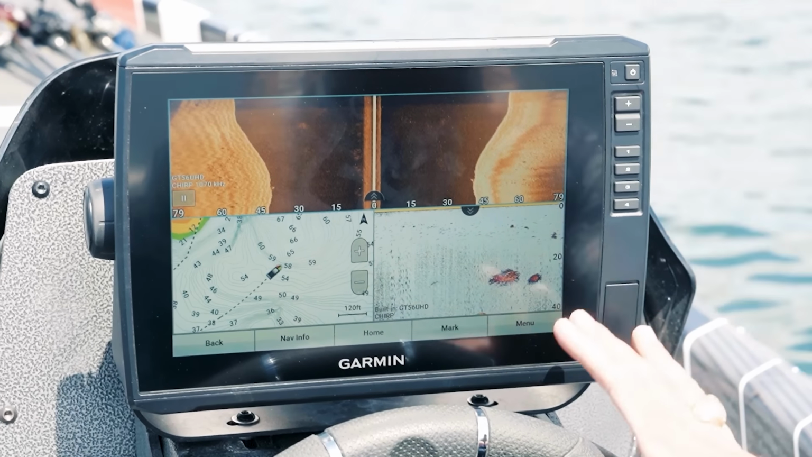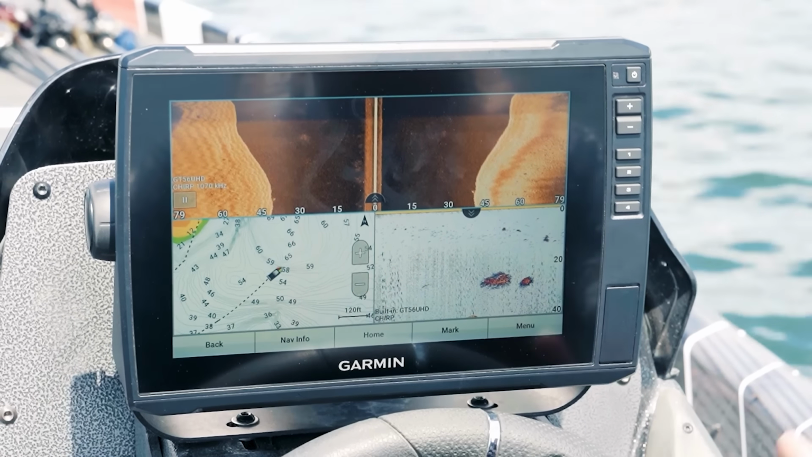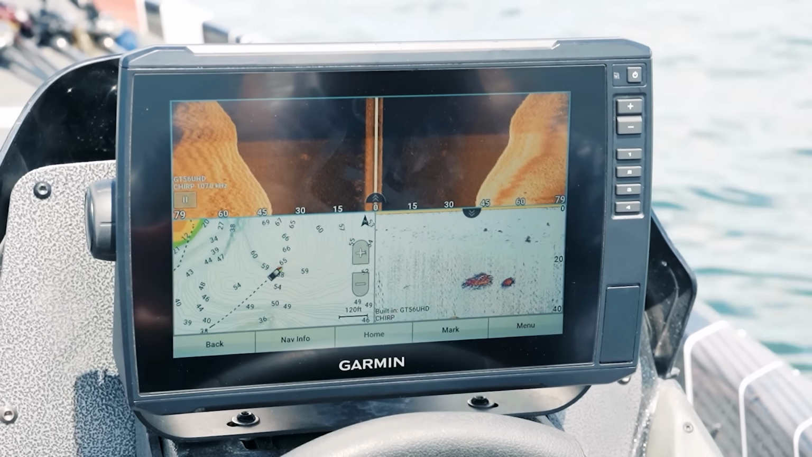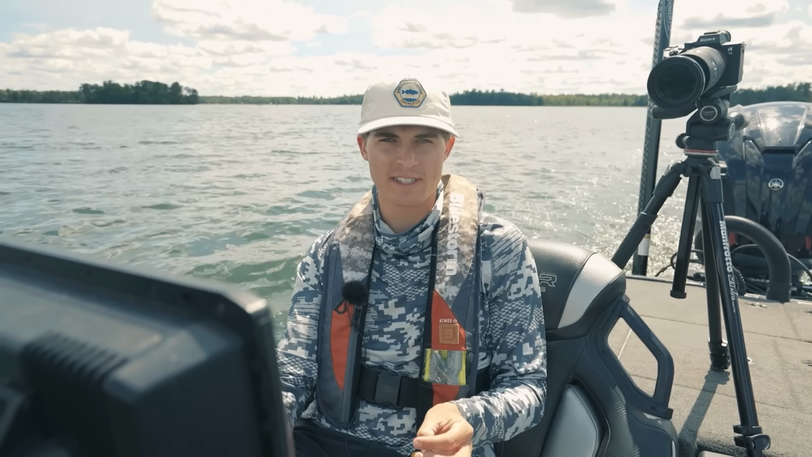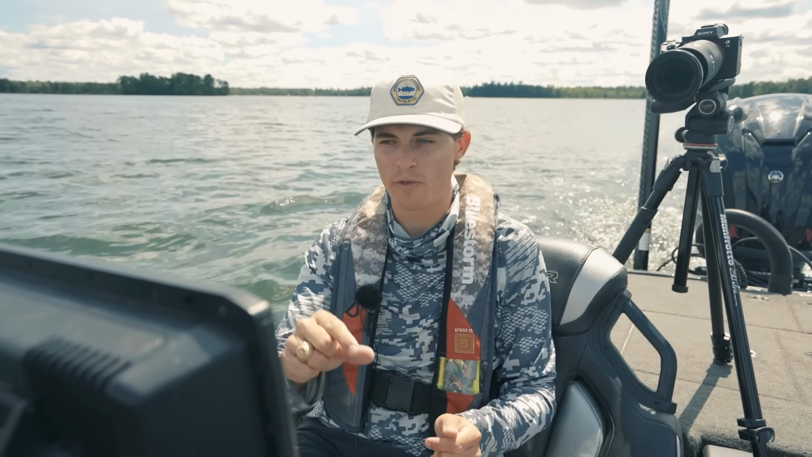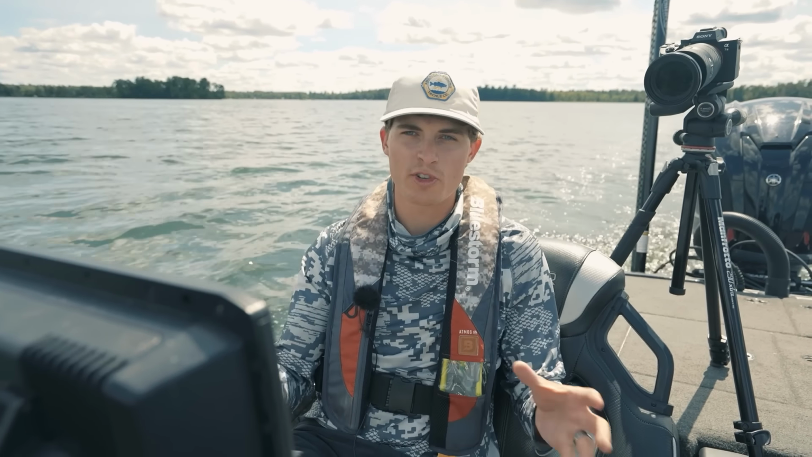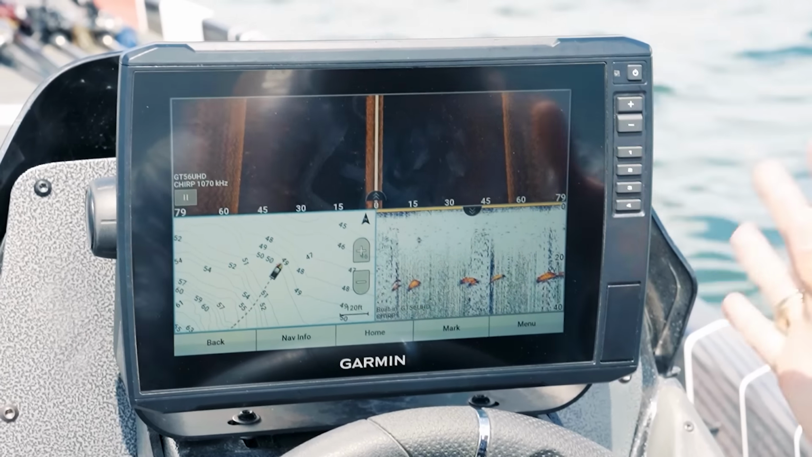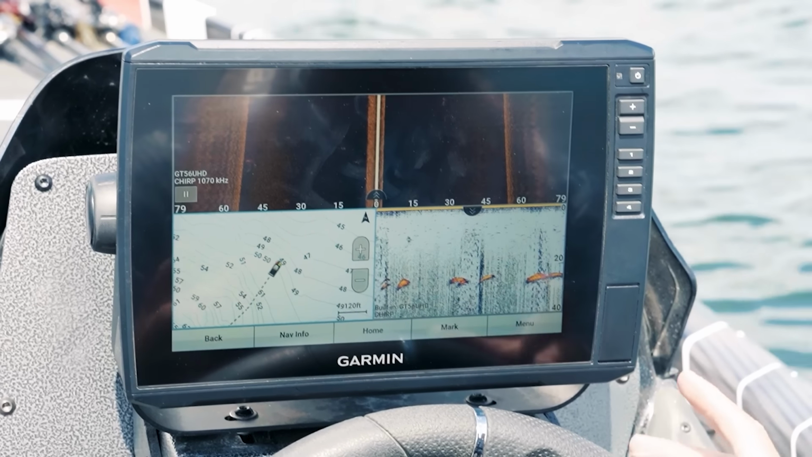So I like to have 2D sonar here on the bottom right, just in case I run over a rock pile or a boulder, I can actually see if there's a fish on that area that I would have missed on side scan. But just like rock and brush piles, it's gonna be hard to actually see individual fish on offshore rock, so you're still gonna have to fish around to find where the majority of the fish are on that rock. So side scan range, right now I have it set to about 80 feet.